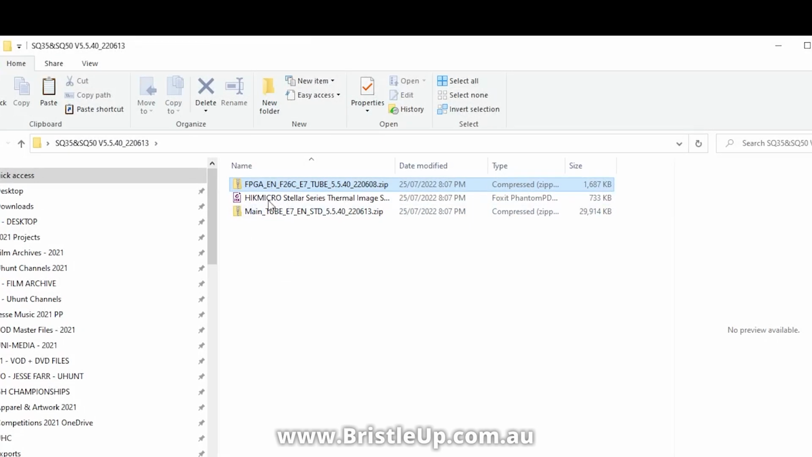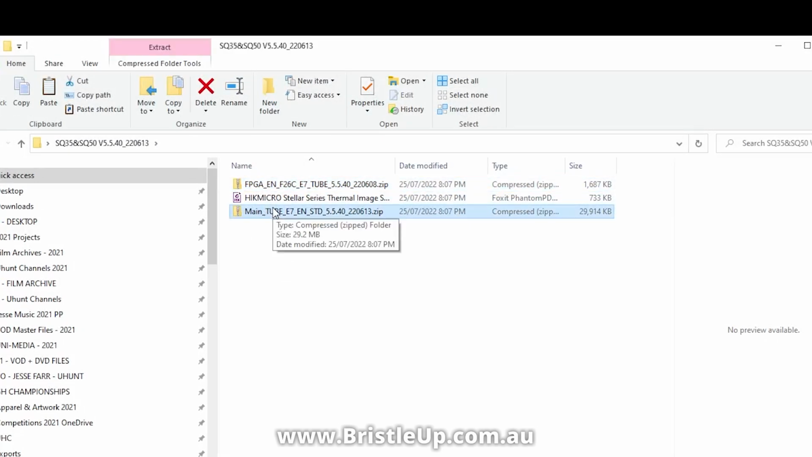Alright, so let's take a look at the situation where you have two upgrades that you need to run. So let's take a look at the SQ35 and SQ50 Stellar models here. I have it already downloaded. I've unzipped it into this folder here. And now we have two updates. Basically all you need to do is copy one update onto the device at a time, let it upgrade using the same methods, and then once it's finished that one, you copy the next one across.